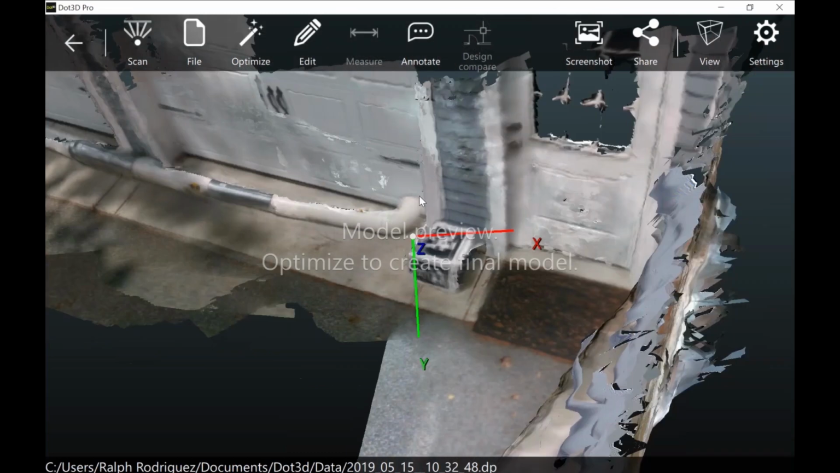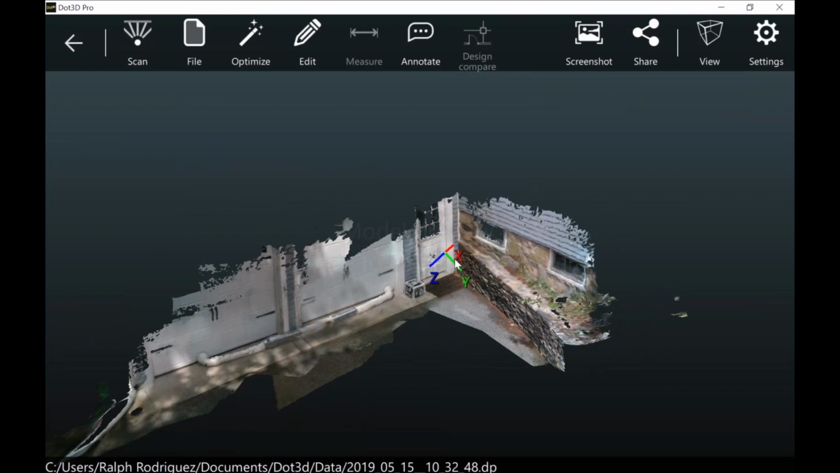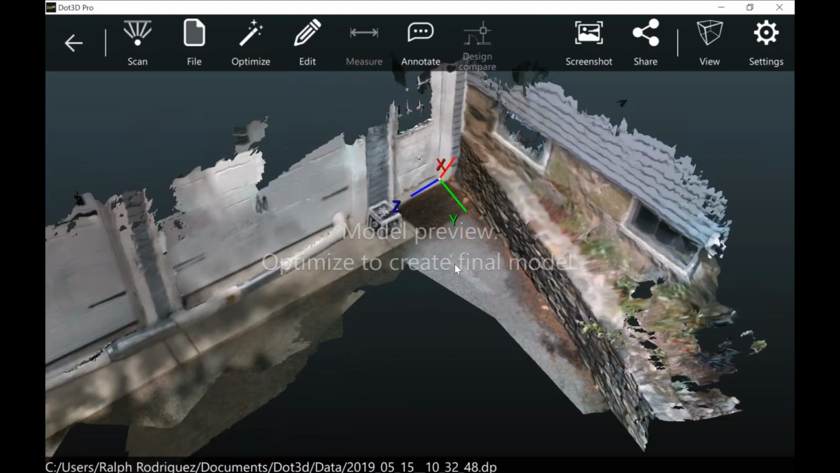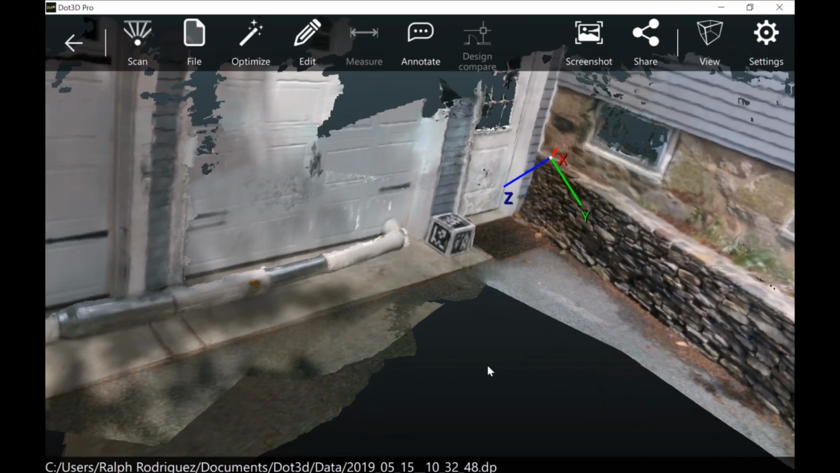So there's everything we just scanned. This is the unoptimized format. This is where you want to just check and make sure you didn't miss anything important. Make sure you filled in all the areas of interest. And this looks pretty good. So generally the next step after capture is going to be to move on to optimization. Unless you would need to append or add areas, you can do all that, or implement targets. All those advanced workflows can be taken into account during the optimization.